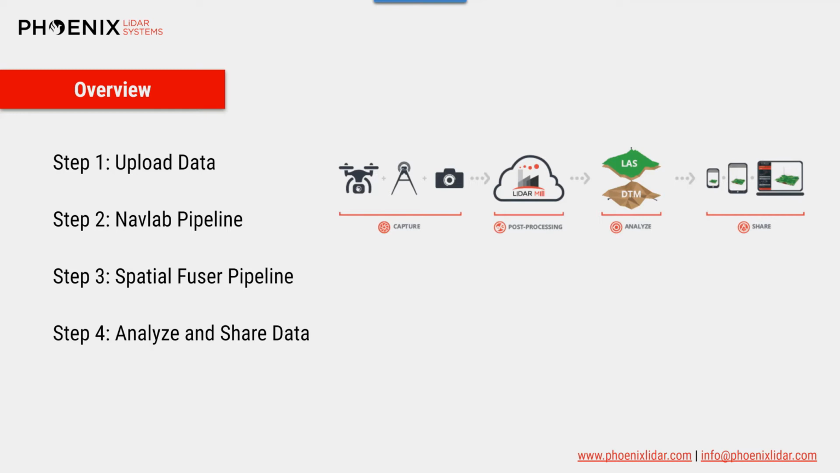Step 2 being our Navlab pipeline, which is trajectory post-processing. And then once you have a processed trajectory, then you can fuse your LiDAR and camera data to that trajectory and output data products. So that's step 3, Spatial Fuser, fusing data and outputting data products.